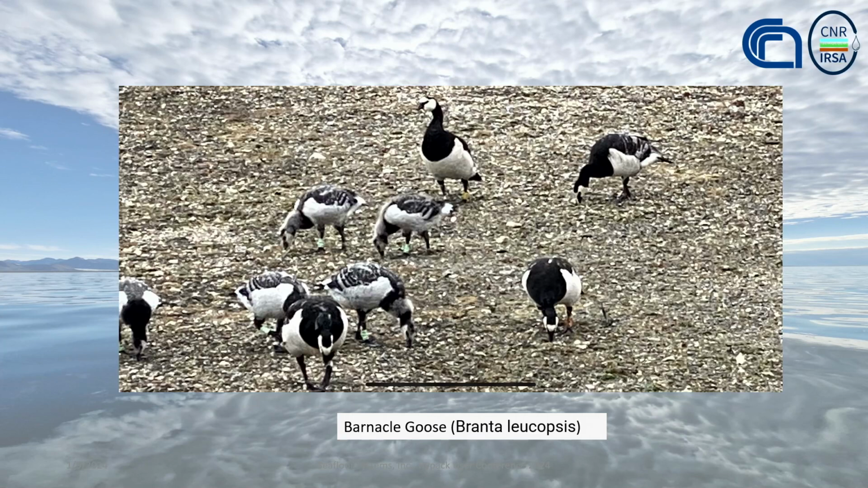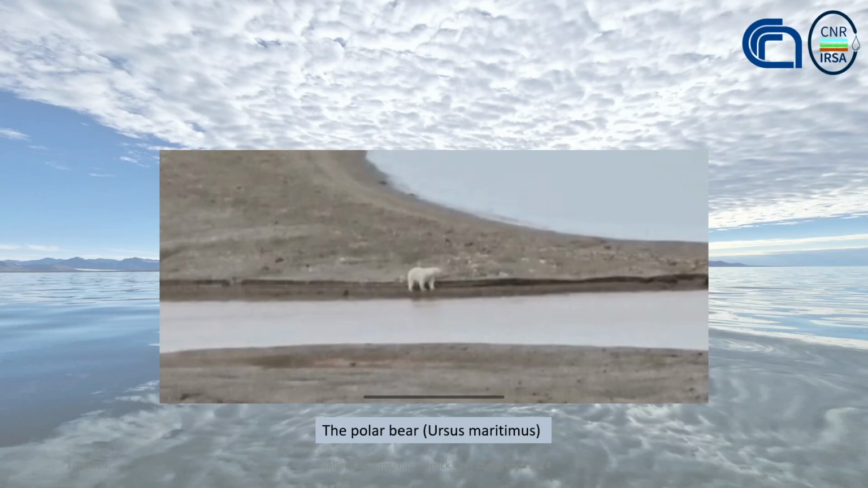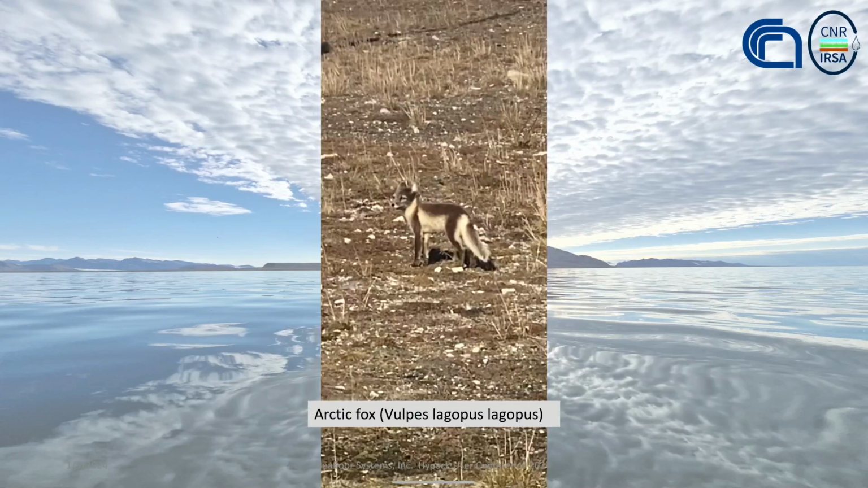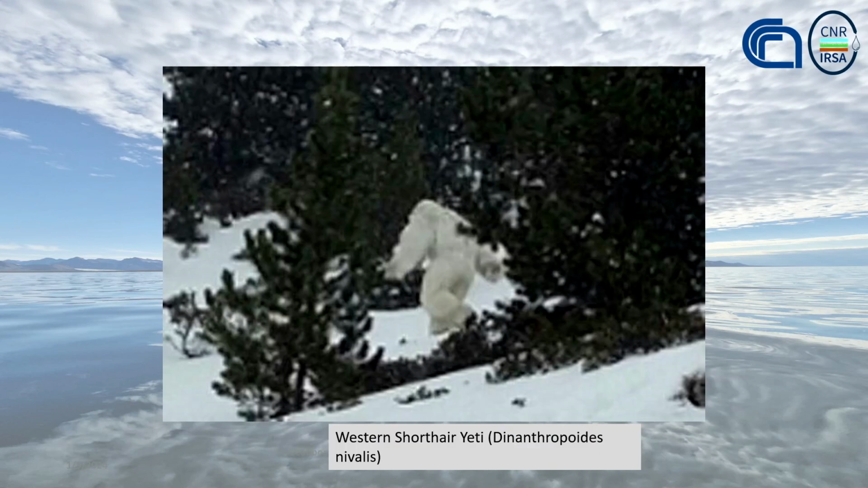So we've got barnacle geese. These are migratory lake birds, or attracted. So the barnacle goose, on its annual migration, stops in these lakes, does its thing, and then reindeer are drawn to the vegetation that grows on the nutrient-rich soil, which brings polar bears, Arctic foxes, ring seals, the western short-haired yeti.